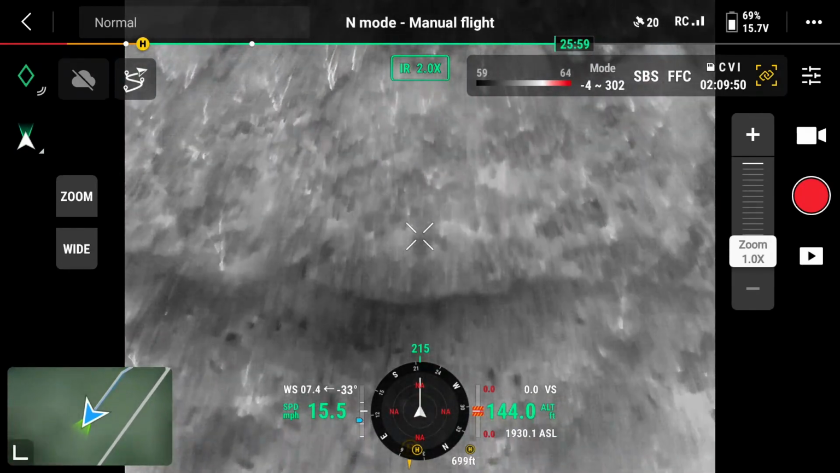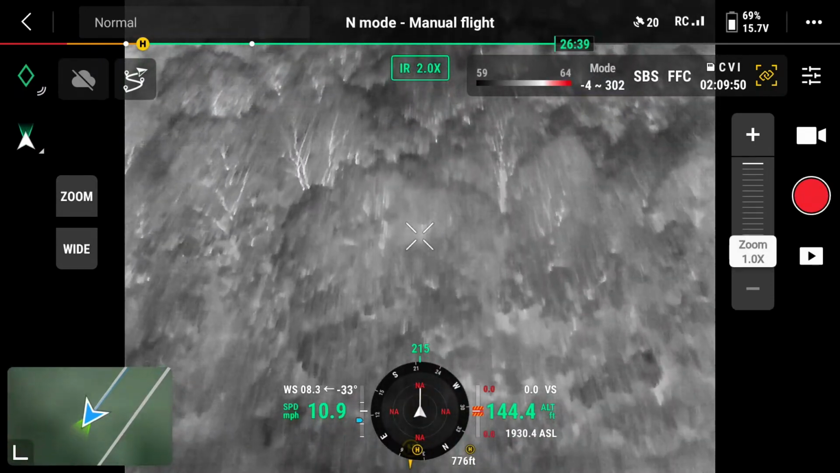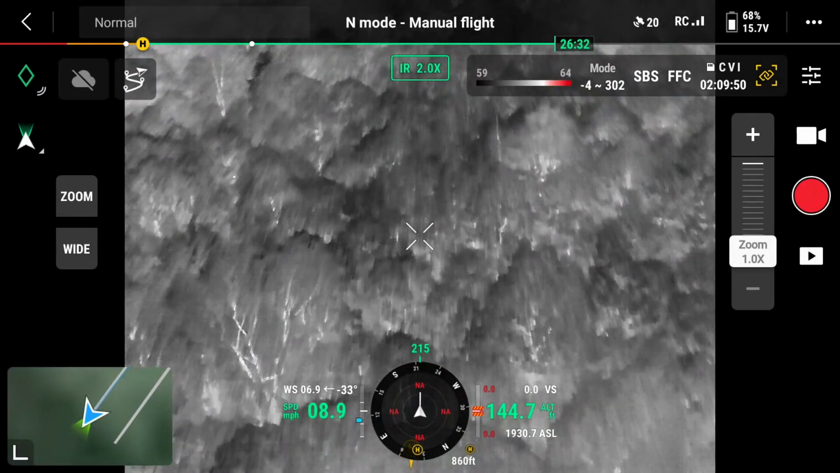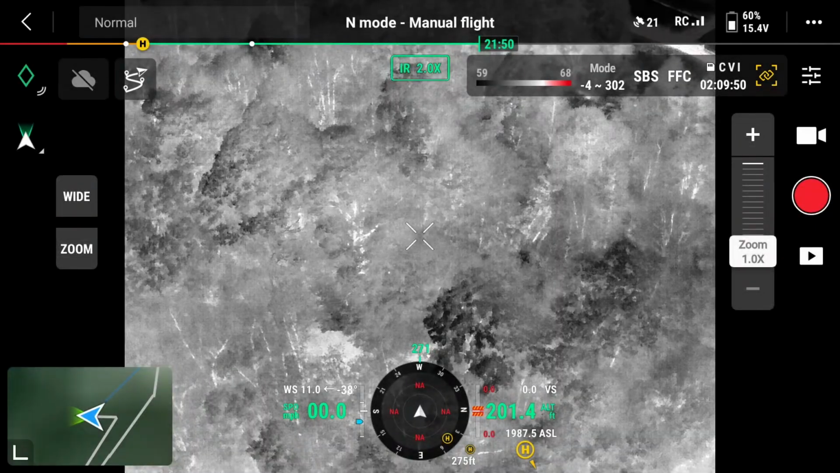But apparently it was, because we flew a little further down and all we encountered were forested areas, as you can see here.